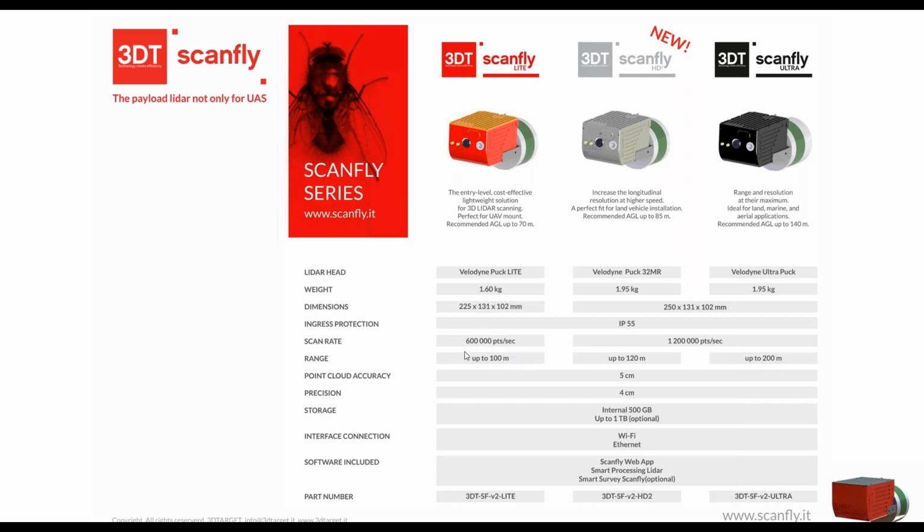The light version has a 16-channel LiDAR, Velodyne Puck Lite, with up to 100-meter range. With the HD2, we have 120-meter range, but 32 profiles, so it means 32 LiDAR beams. And with Ultra, we have 200-meter range and 32 profiles as well.